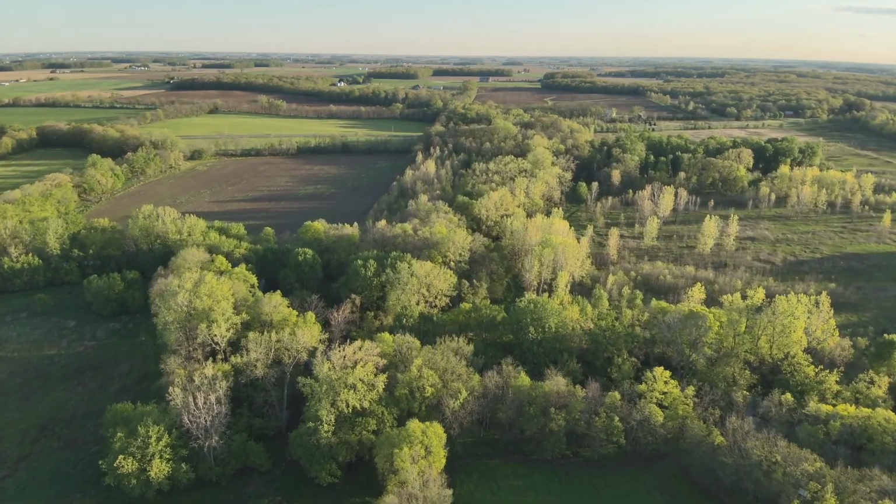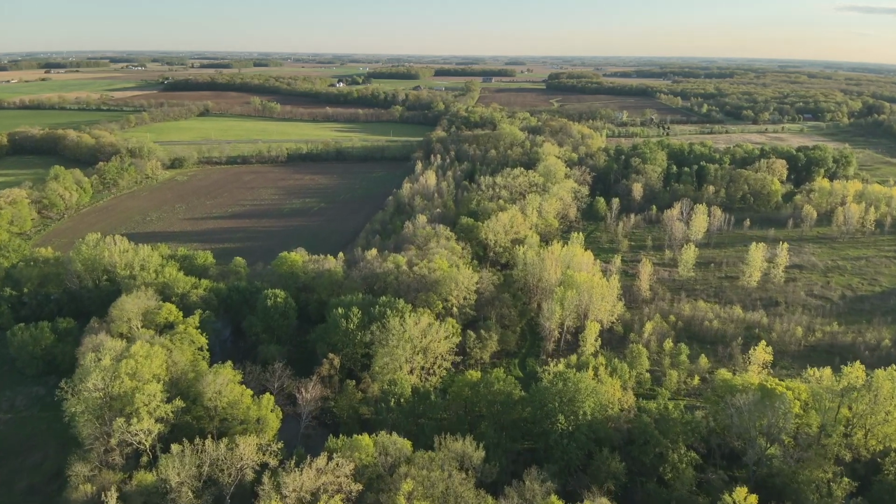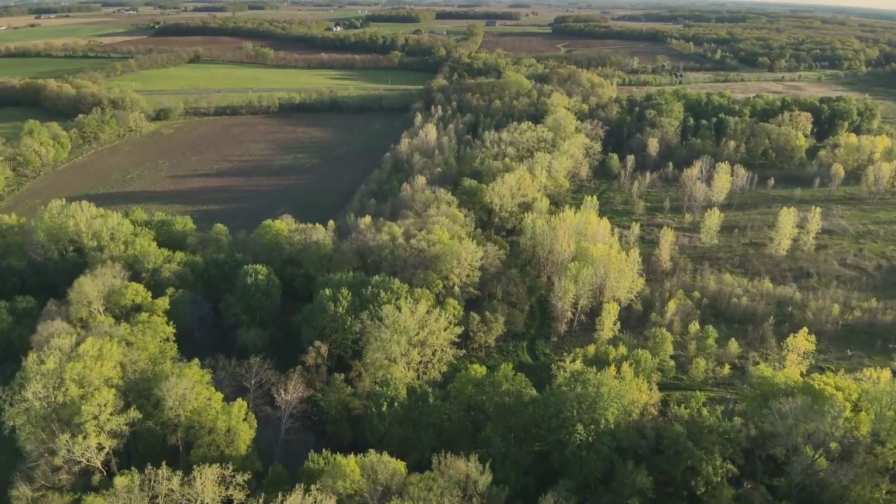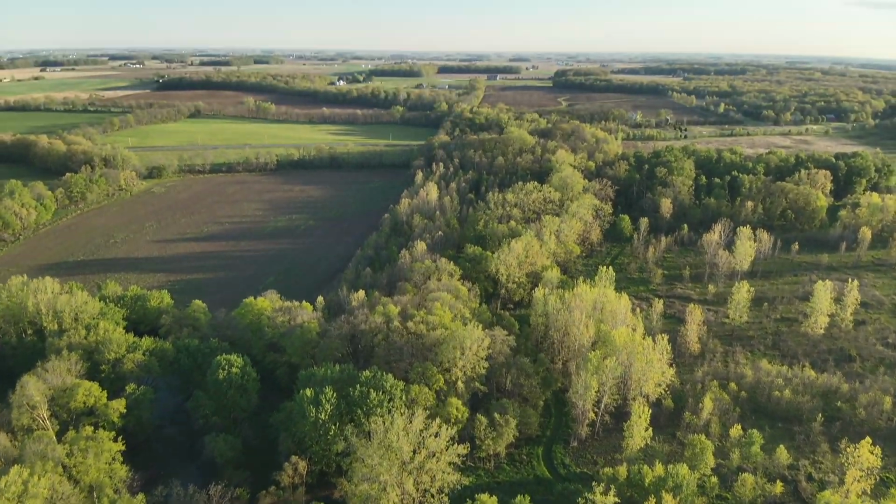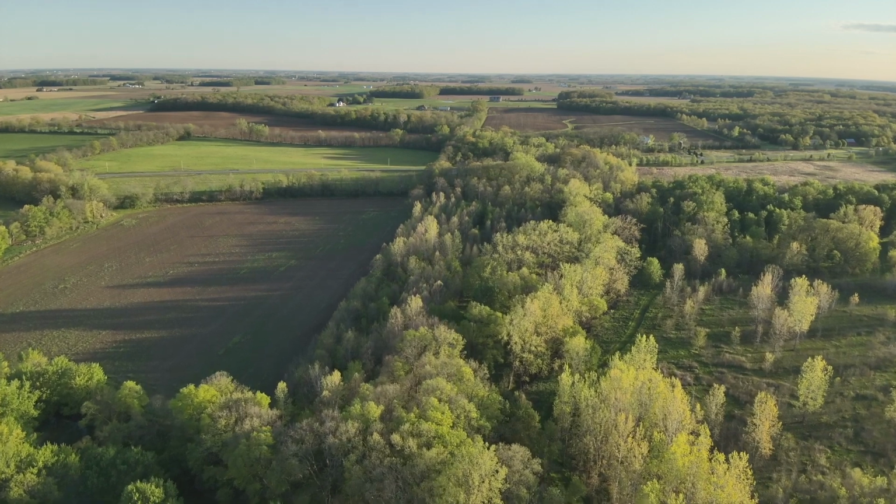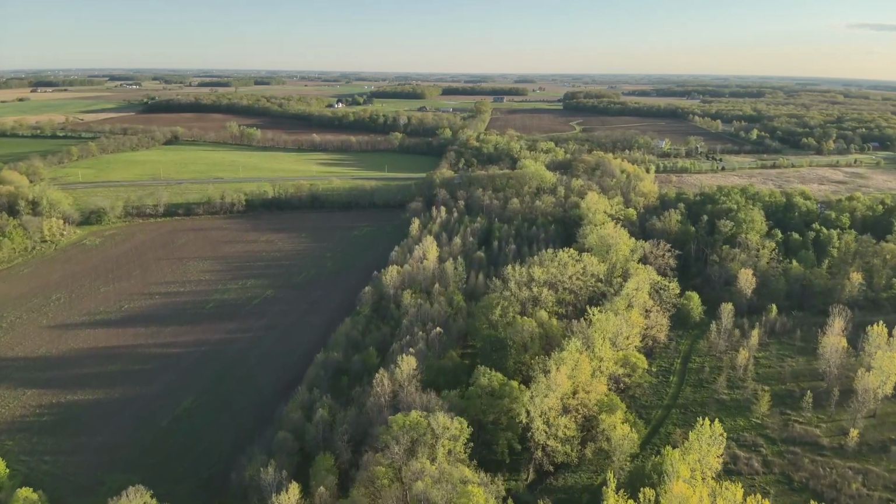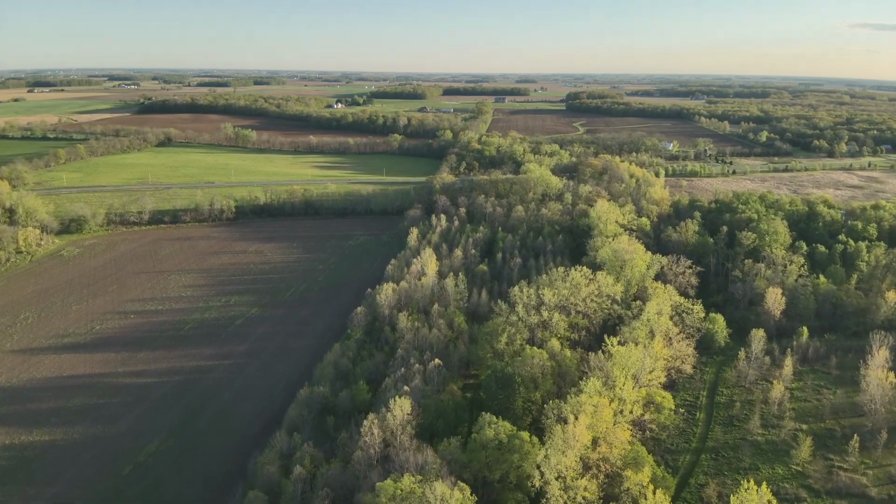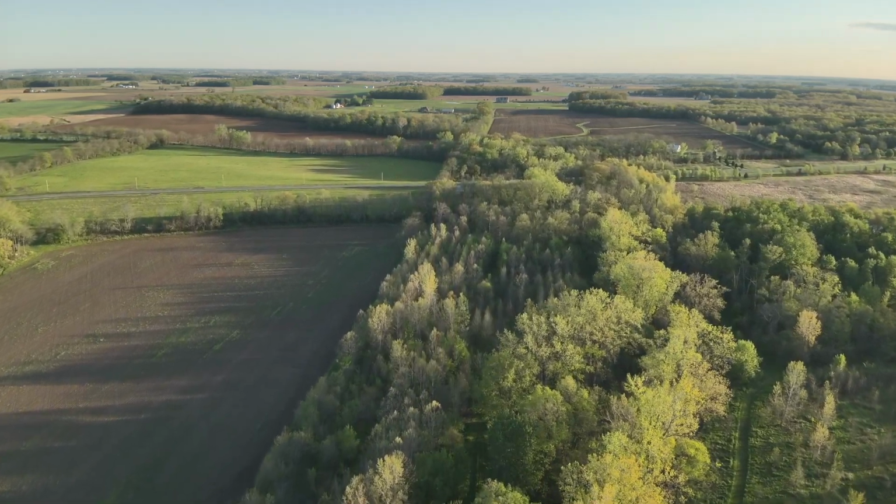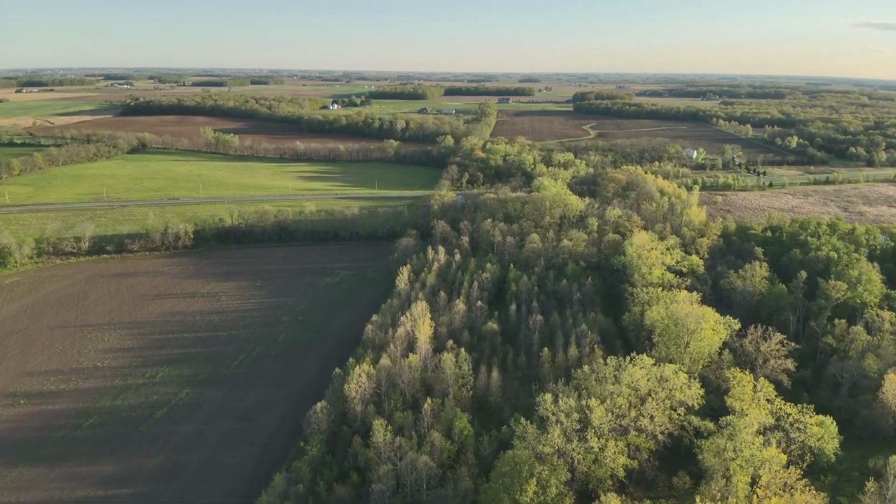We figured out that the deer were where the early spring food sources were, and if there wasn't food, they were not there. And that's important to think about in the spring as well as the fall.